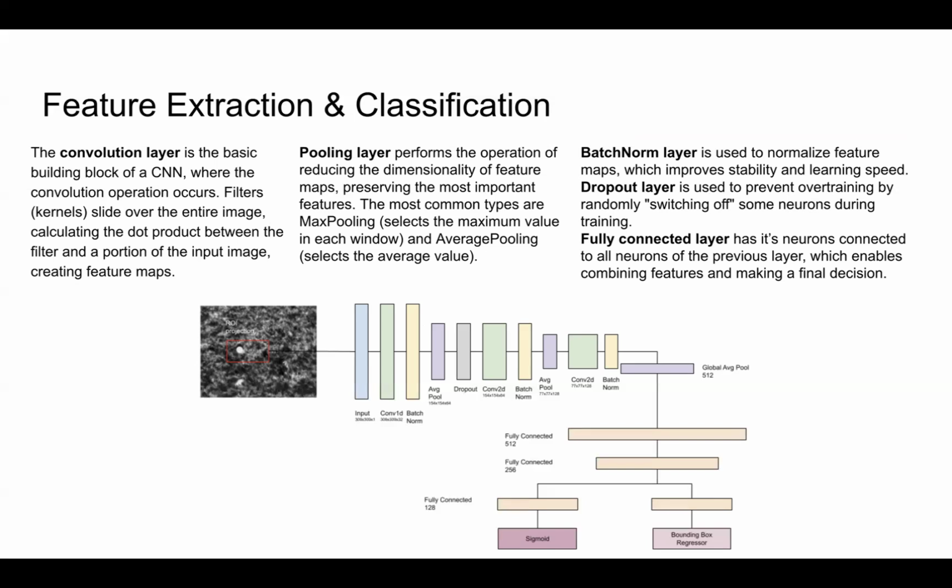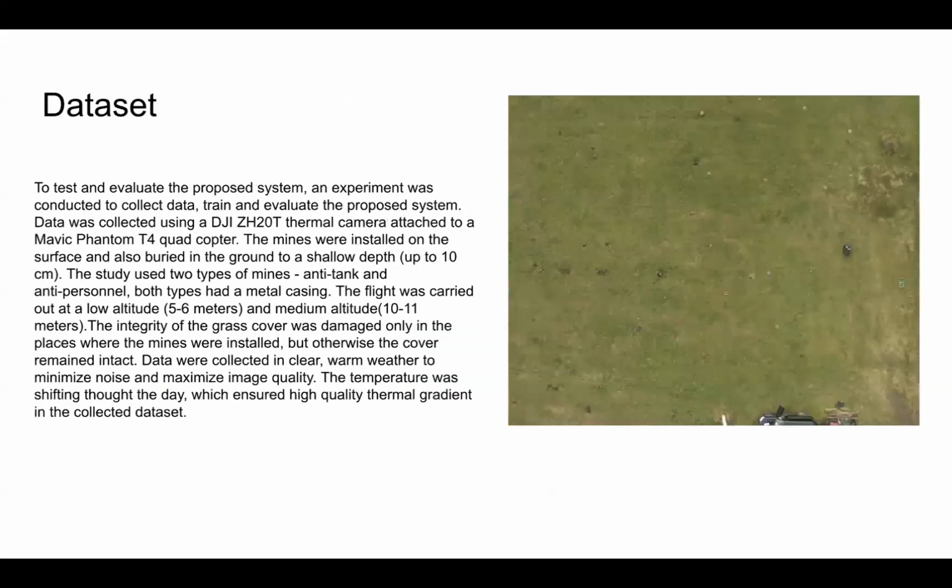The first operation that is performed on the image itself is region of interest projection, which generates k bounding box anchors from the image, which are then passed through convolutional paths and fed into fully connected layers. In the end, fully connected layers diverge into two separate passes, with one leading to a sigmoid-based classification framework, since we solve the problem of binary classification, whether the landmine is present or not. And then there is bounding box regressor, which identifies the bounding box of the landmine.